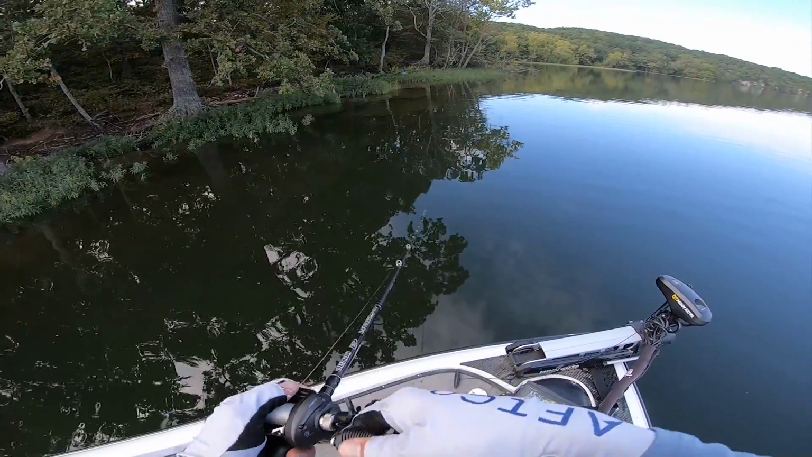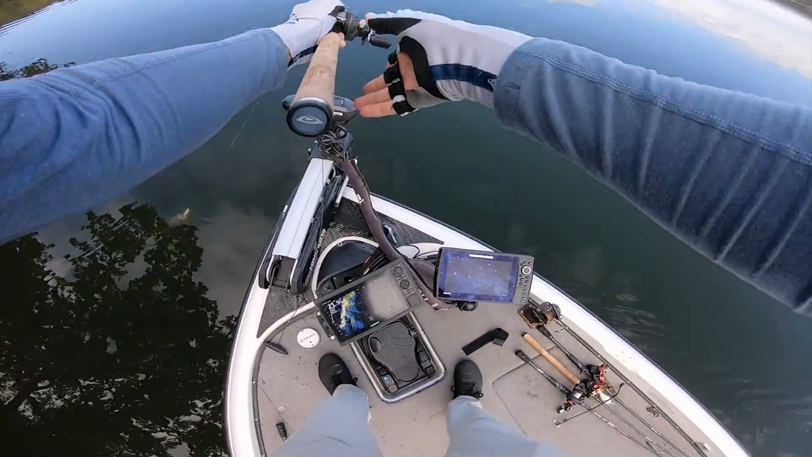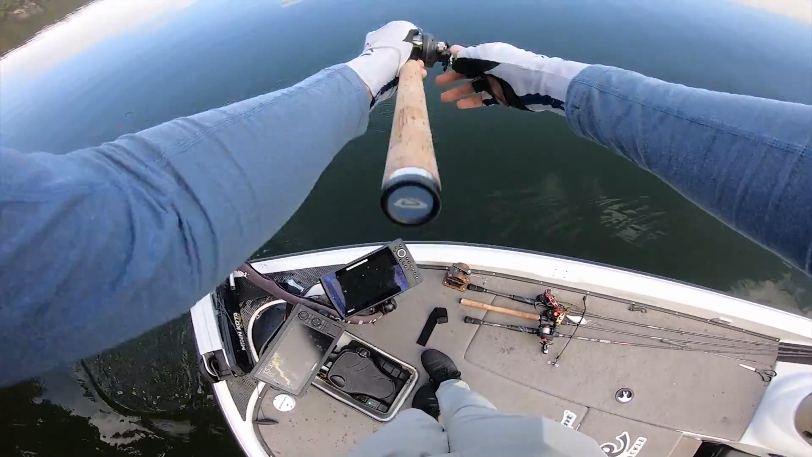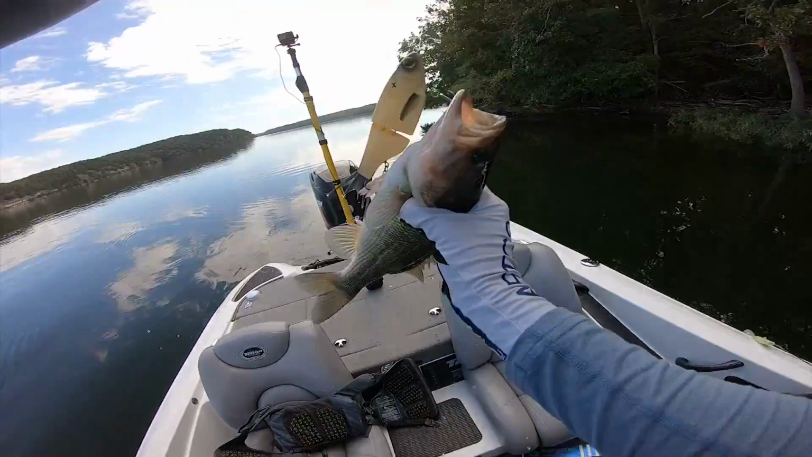Oh, come on, fish, eat it. Yes, get it. Oh, there we go. Stay on there, fish. You got that thing. Another spotted jaw, but got that glide. Watched him come up and eat that. That is so fun, guys.